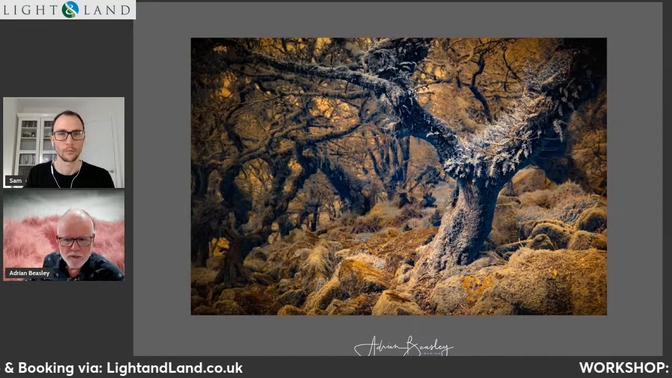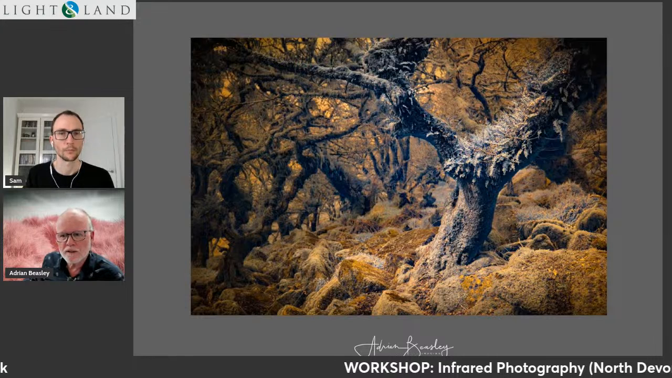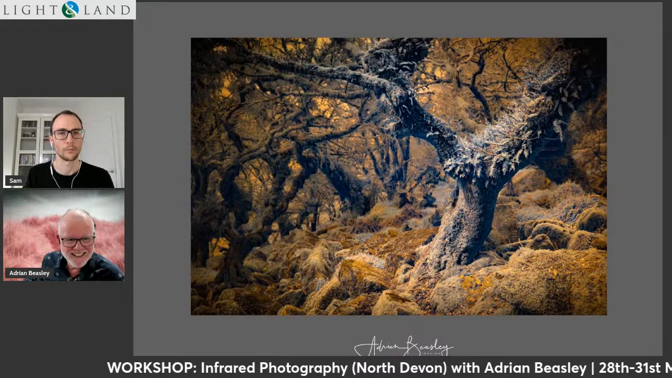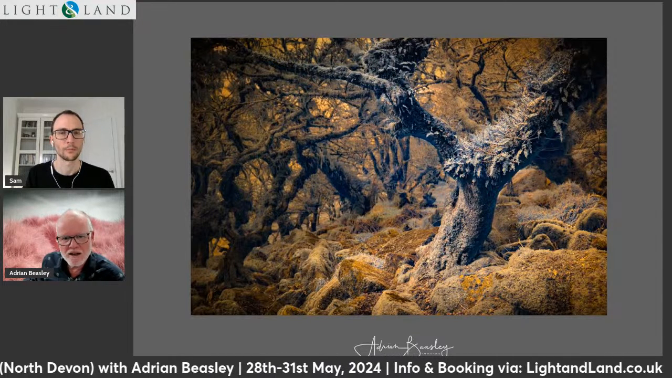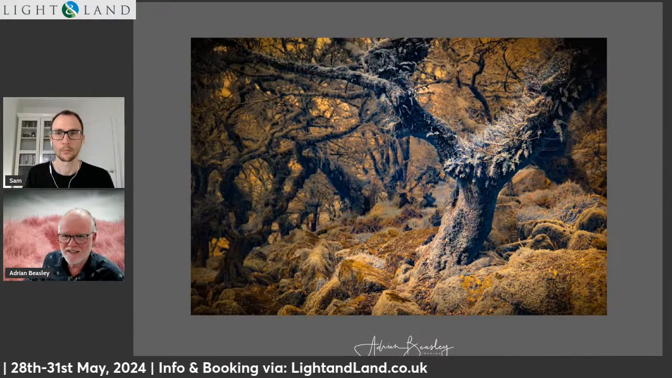I think the next image is from woodland nearby me. I'm sure many people know Wistman's Wood. Moss is normally green, and the ferns that grow off the trees are normally not that color either. Again, it's a kind of otherworldly look, which is really intriguing.